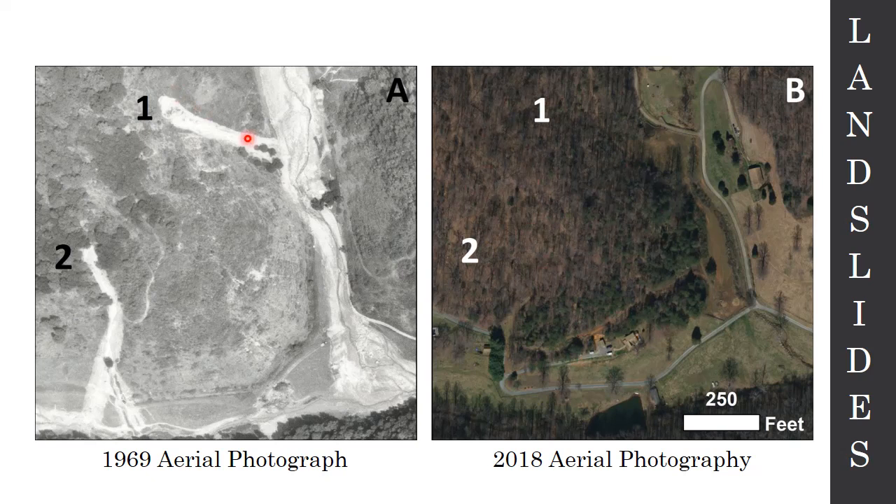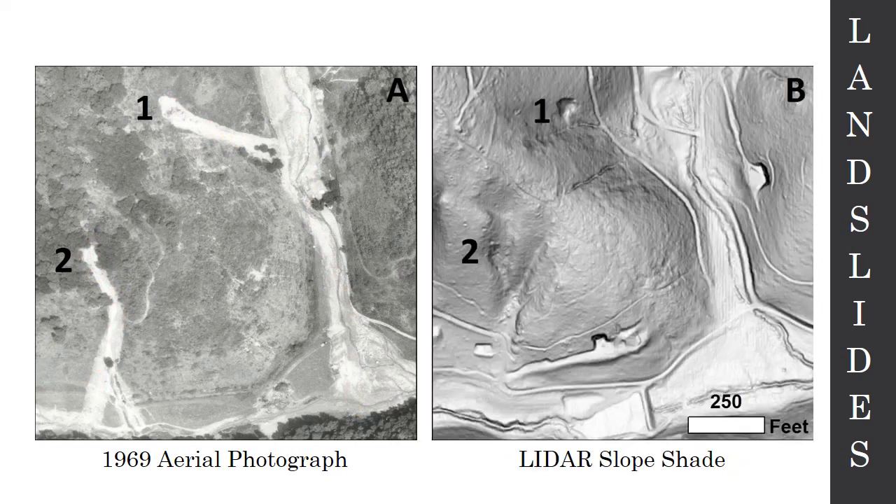But the 1969 photography clearly shows, this is an area of Davis Creek, these little debris flows that are leading into this more major debris flow here. If I strip off the 2018, it becomes a little more obvious where they are. You can see a nice headscarp here that was cut in, and you can sort of see something right there.